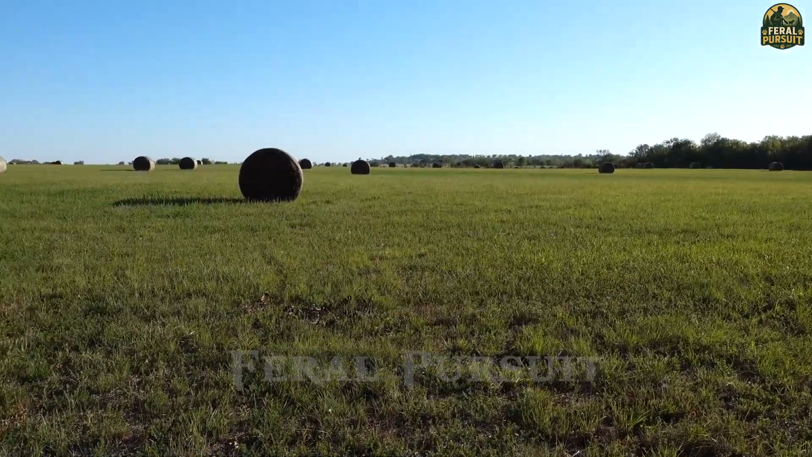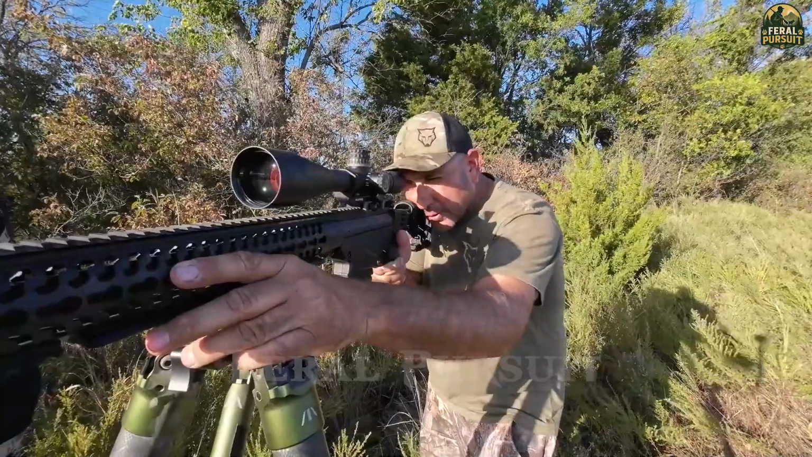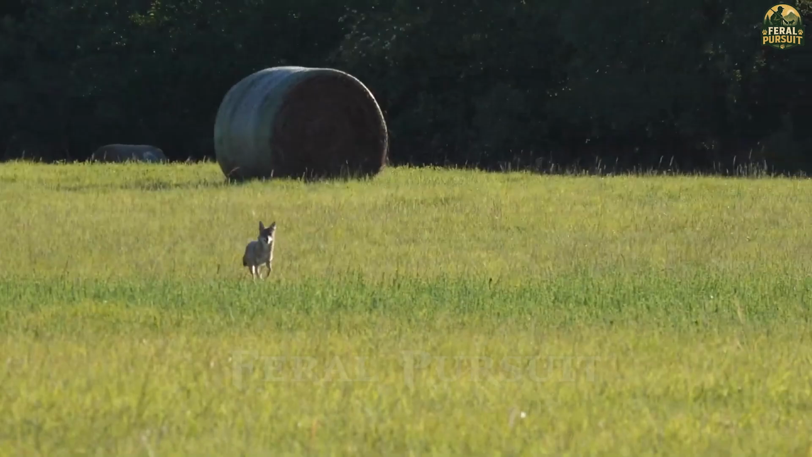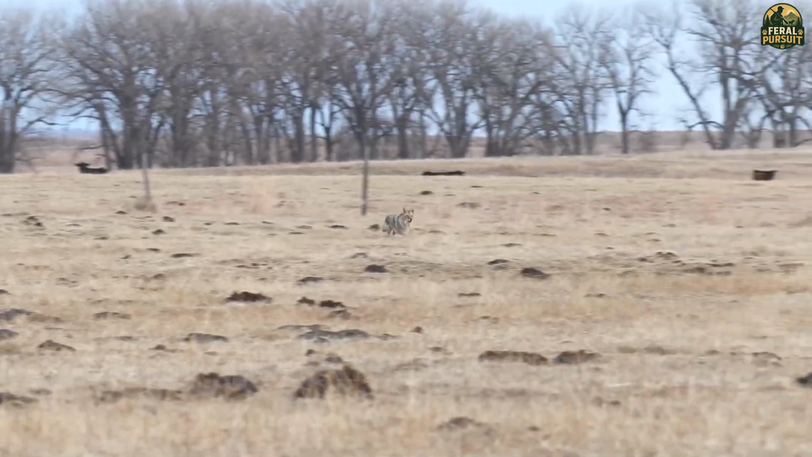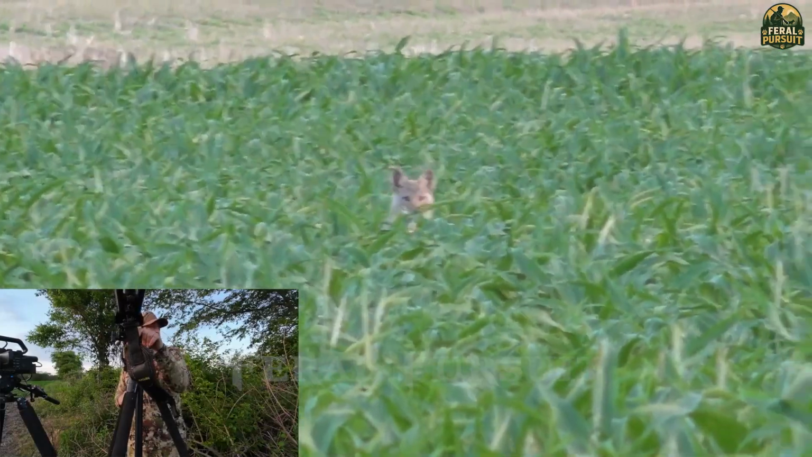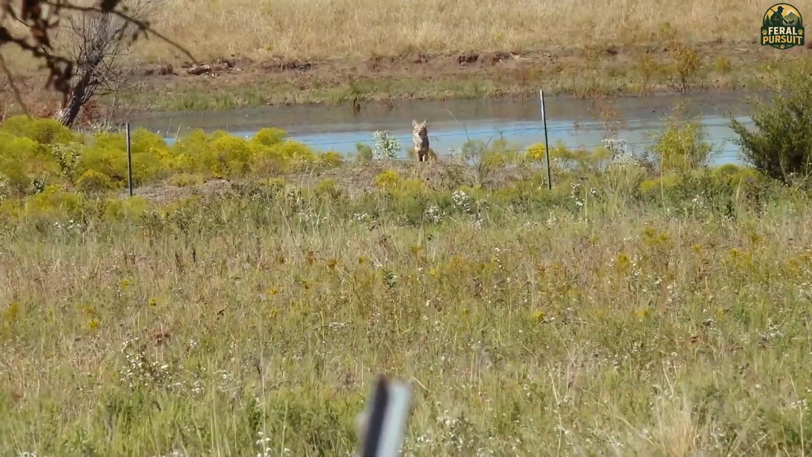The vast pasture near the cattle ranch was quiet, too quiet, until a lone coyote emerged from the brush, its eyes not on me but on the herd of calves grazing nearby. It moved with the precision of a seasoned predator, fearless, alert, and calculating. I knew immediately this was not the first time it had stalked cattle.